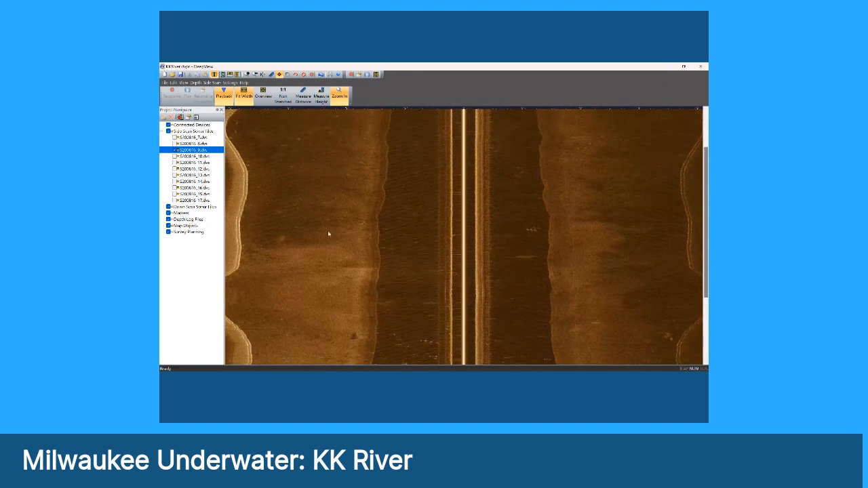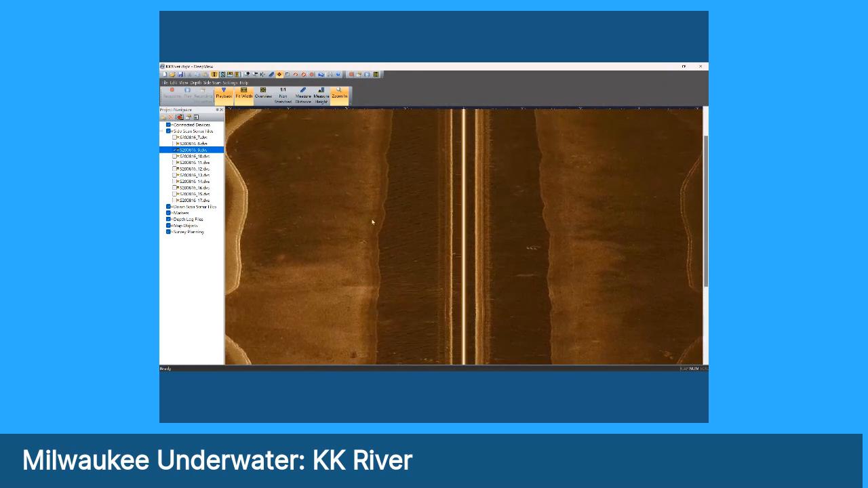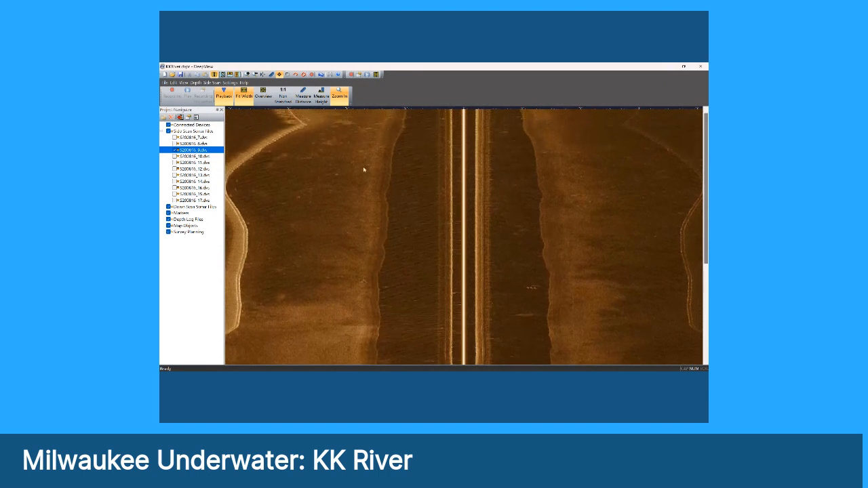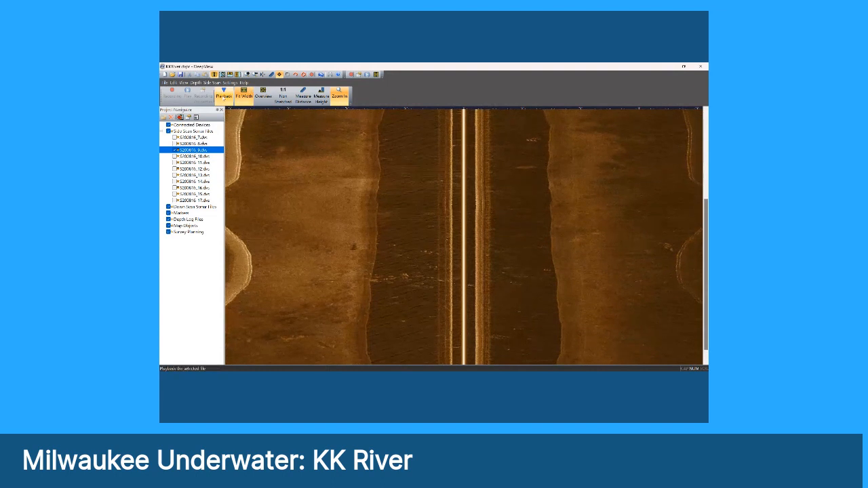And I'm not seeing a whole lot on this one. I think we probably didn't hit the whole area. Let's just see. Yeah, I'm going to go back and do the other one.